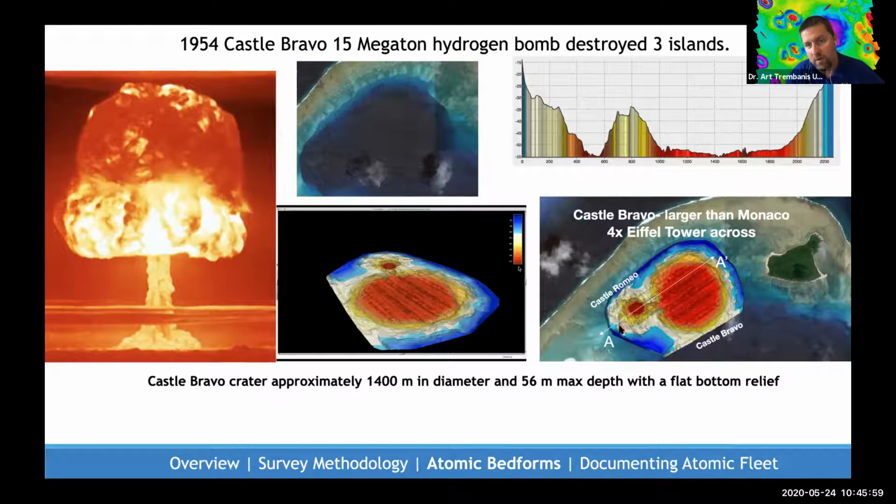More than 1,400 meters in diameter. You could fit 4 of the Eiffel Towers across this. And the astounding thing and the real heart-wrenching thing for us, as we were going back and forth with our little boat mapping the seafloor to map this crater, is the realization that had we been there in 1946, we would have been walking on dry land.